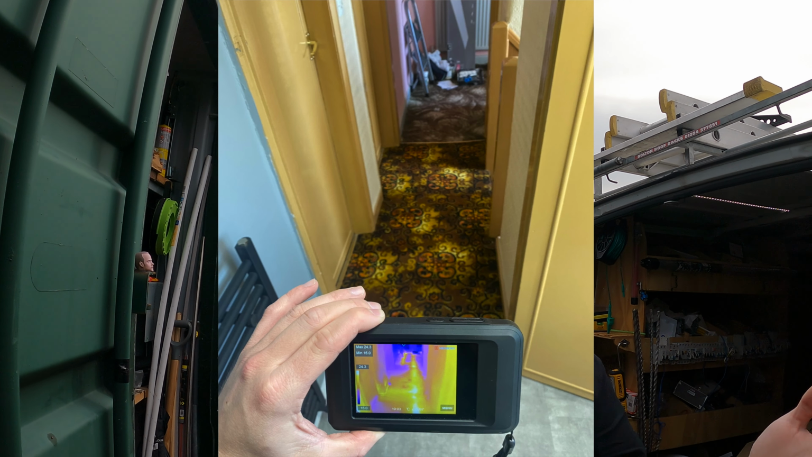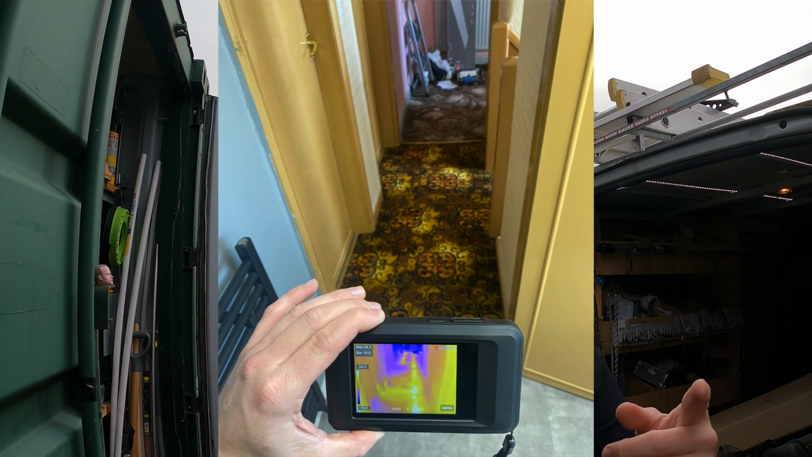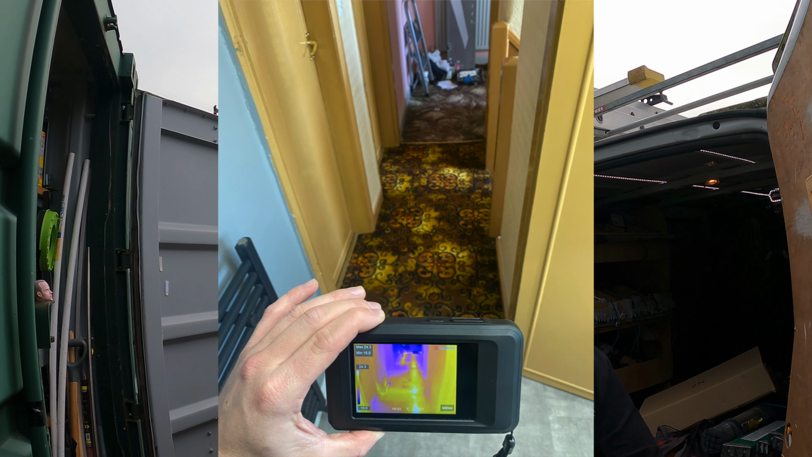But as you've seen, I've used it for locating heating pipes under floors and in walls already. I'm going to be doing that all the time. Just check before you drill a hole, nice and easy.